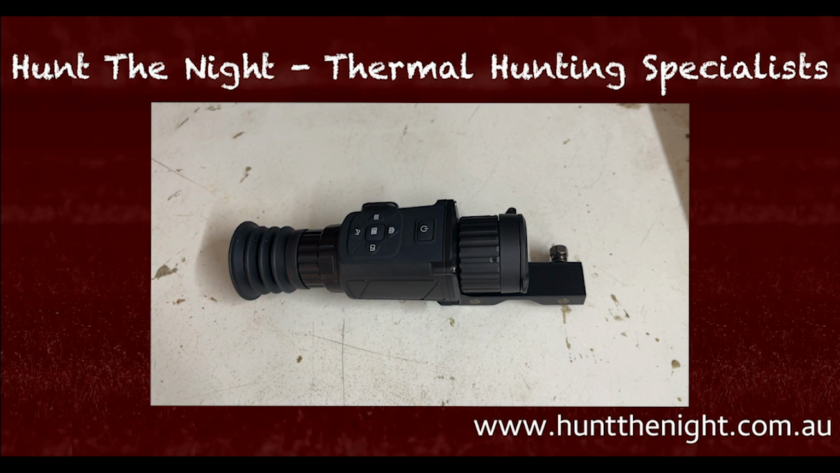And the reason that I'm not going to compare it is you can't. This scope is this scope. This scope isn't a Trail 2, it isn't a Thermion, it isn't a Ricoh RH50 or an RL42. This is a Thunder TH35, okay? It's a 35mm objective lens, it's a 384 by 288 sensor, it's a 2:16 magnification lens. So the only thing you really can compare it to is other 2:16 magnification 384 products.